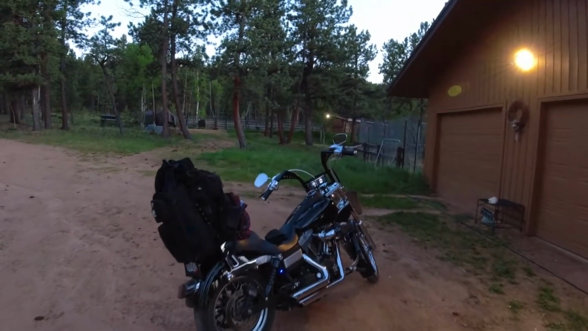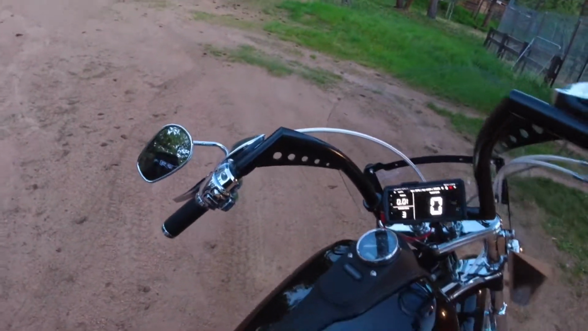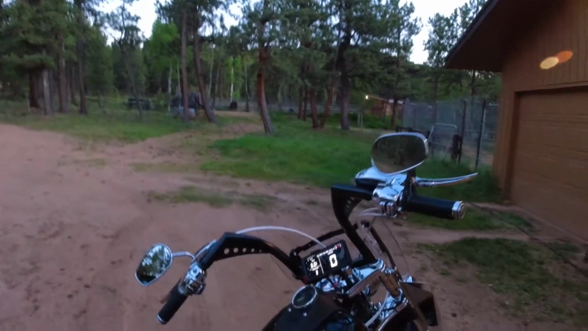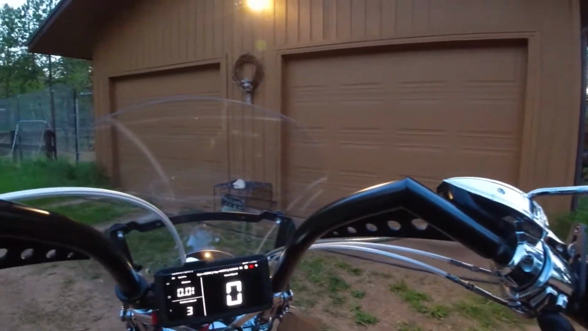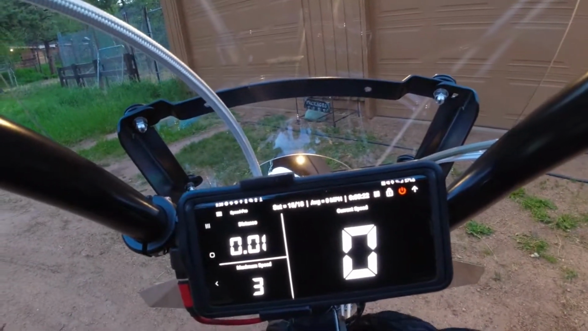Alright guys, how about a late evening ride on the Harley Davidson? I haven't ridden her today, and it was super hot today. And now it's cooling down, the sun's starting to go down. Well, the sun's pretty much completely down at this point. Let me tell you, up here in the mountains of Colorado, it cools off pretty fast.